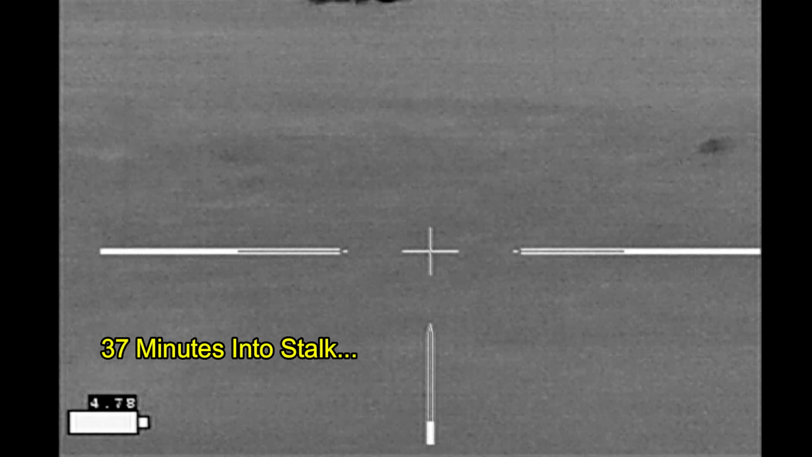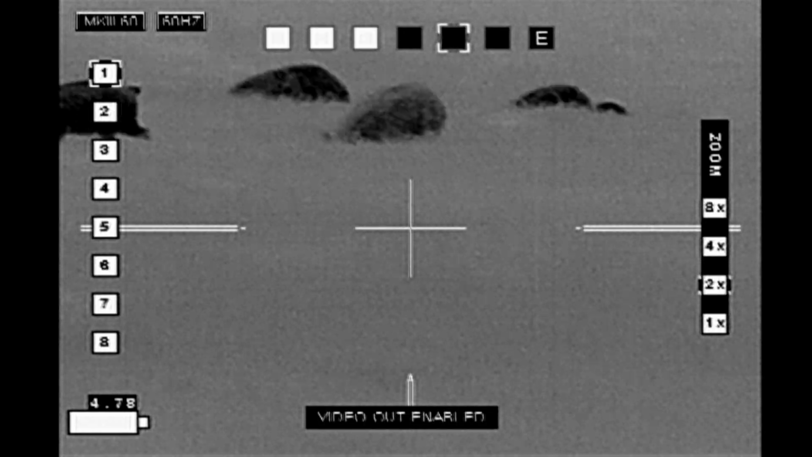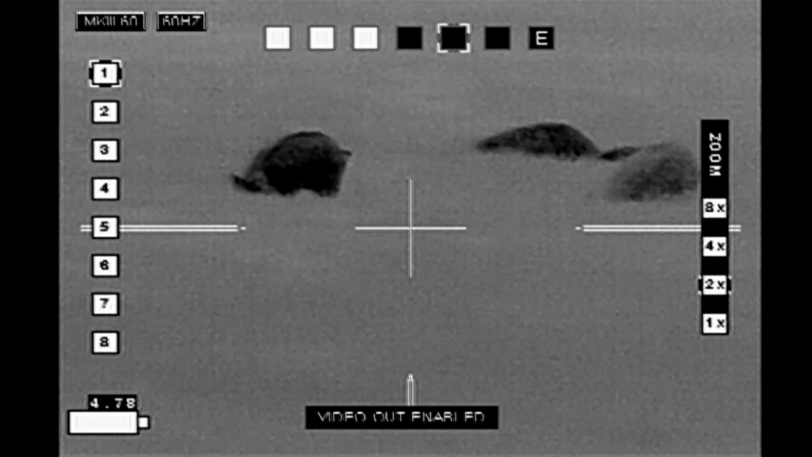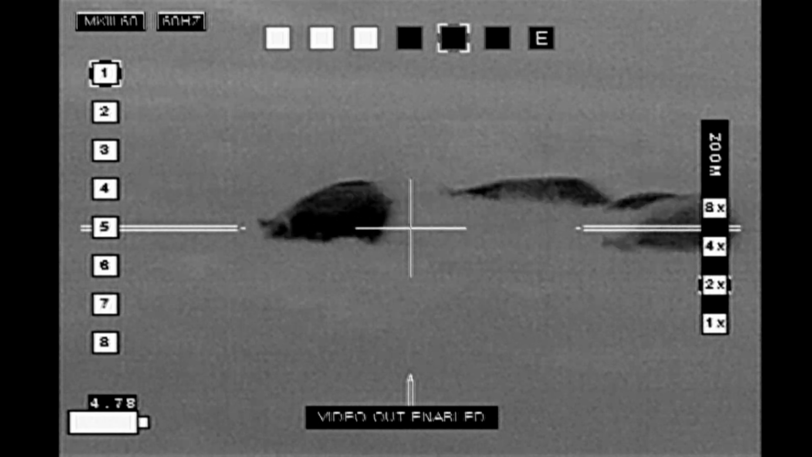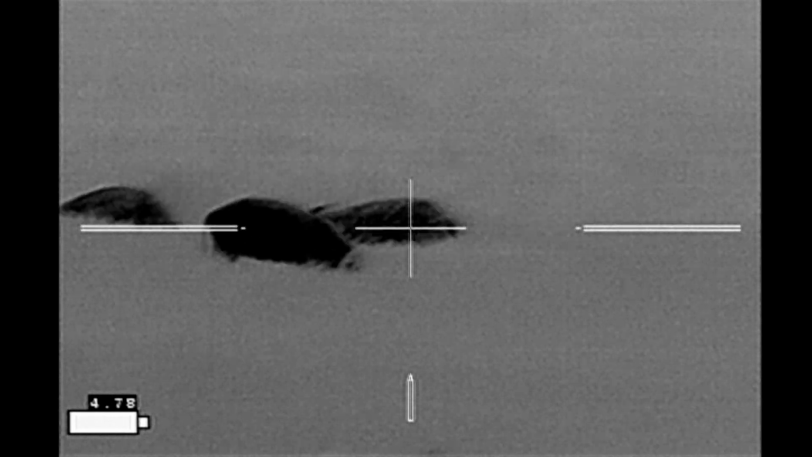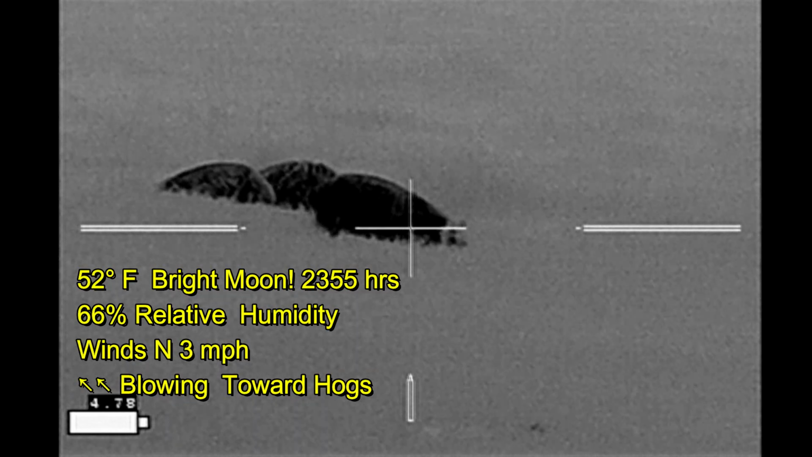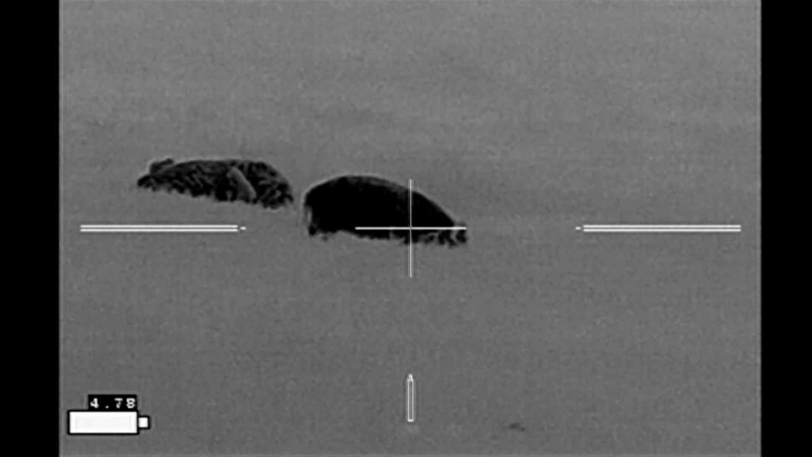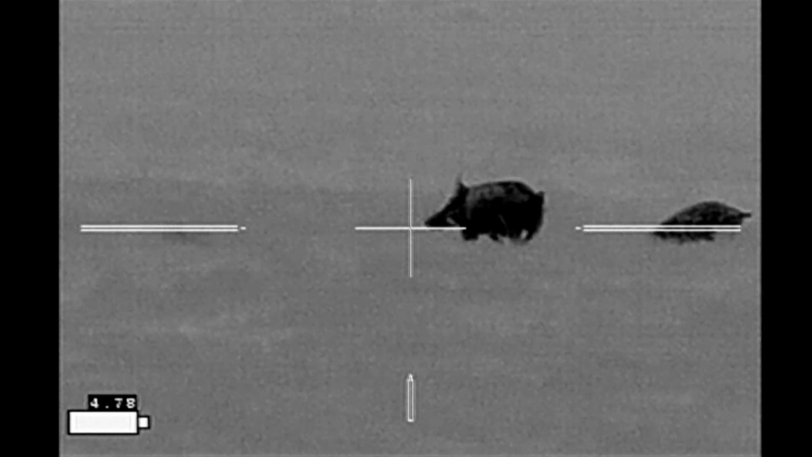And finally, 37 minutes into it, I'm finally having some shot opportunities materialize. The cattle have moved off. They're in a couple of groups out in the distance. None of them are close. But I'm still going to have to be fairly selective in taking my shots. None of the cattle are visible in the viewfinder, but they are still downrange in certain locations.